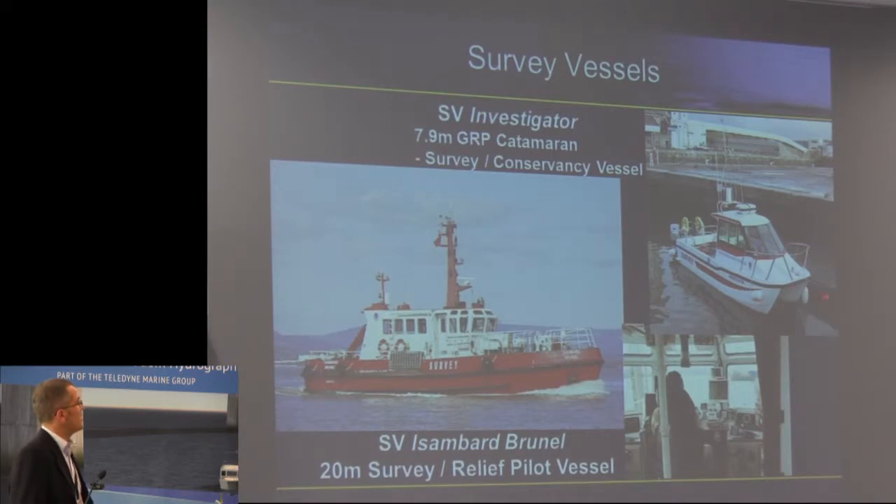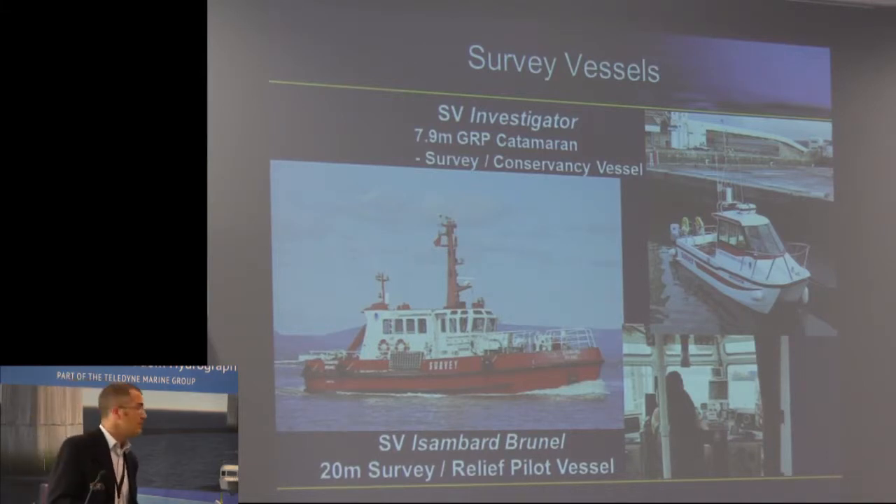And we have a small, almost 8-metre Cheetah catamaran for doing the shallow water work. And if we need to get to site quickly, we can get about 25 knots out of her if we crank it up. And we're also very fortunate that we have our own survey coxswain as well.